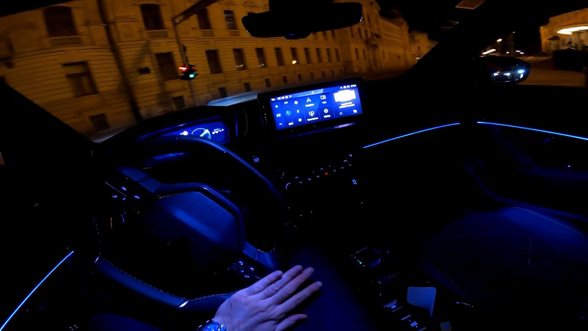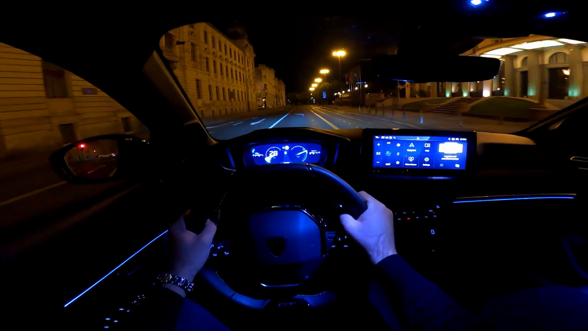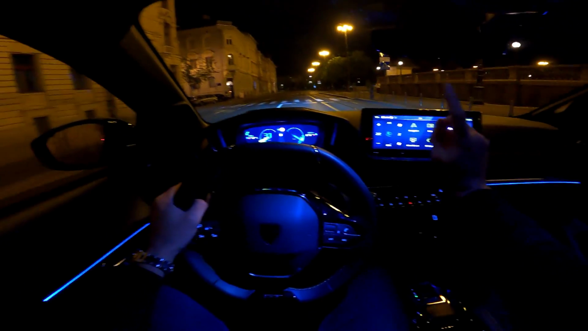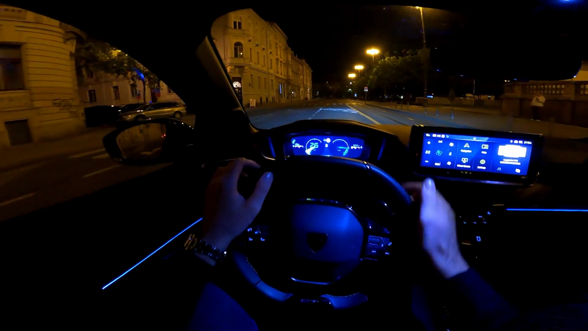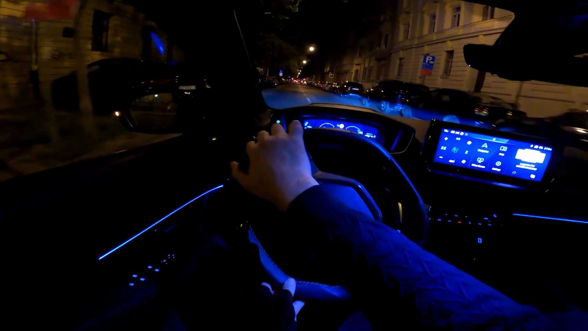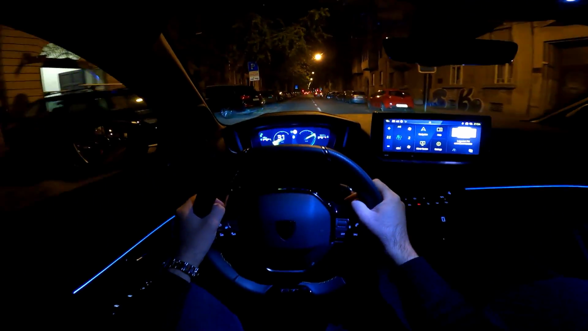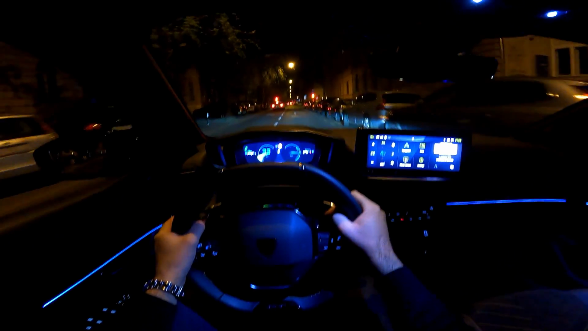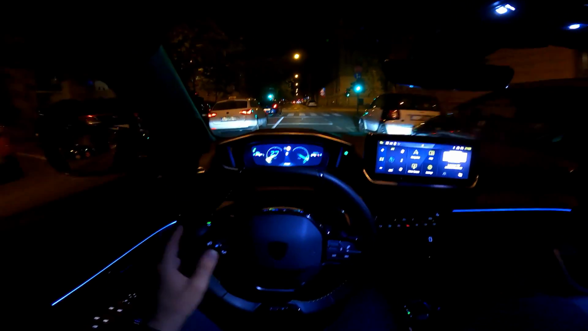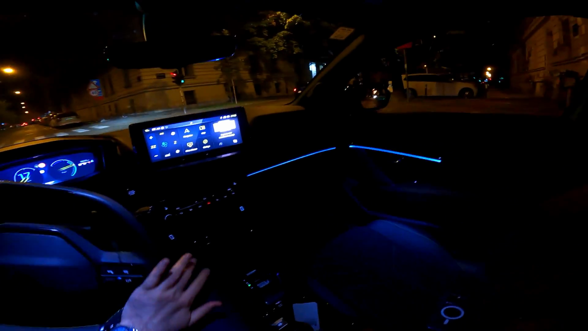We have the wireless charging pad here, USB ports, and we can go now here. The layout in front of us, the 10-inch digital cockpit. It is the 3D one here on the GT version, and the 10-inch touchscreen. The 10-inch touchscreen is standard, and then on the base one you would get the analog dials and the smaller screen. And then from the second trim already you have the digital cockpit, and then on this one you have the 3D digital cockpit. And of course Peugeot calls it the i-cockpit, and I think the layout here is so nice.